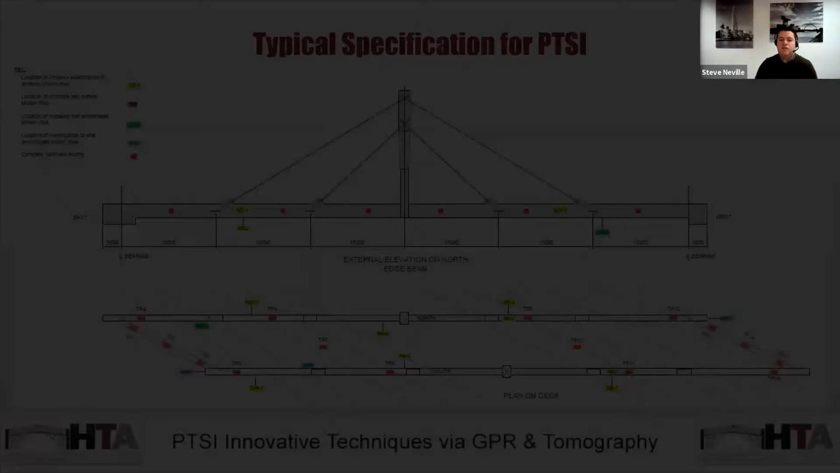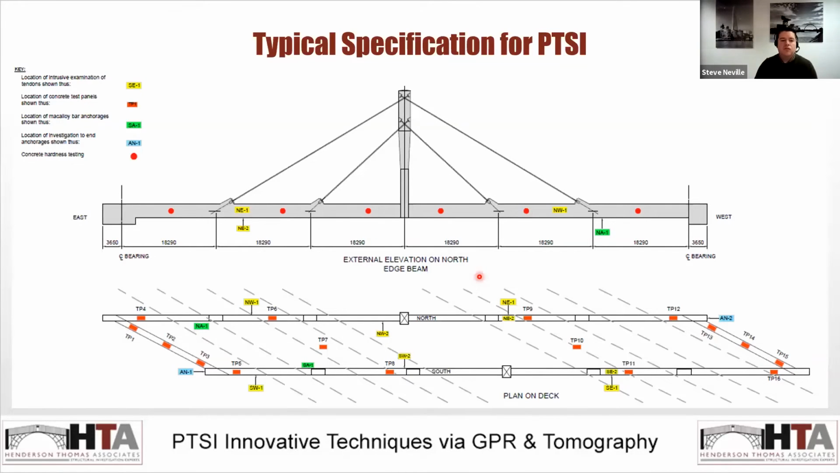So this is a typical specification drawing that we might receive from a client. It's got other testing procedures such as Schmidt hammering, concrete test panels, but in yellow here they've highlighted critical locations. This is two post-tension parapet edge beams and a cable stay structure. So they wanted us to go in and open the ducts up and look inside to actually see the quality of the strands and whether they're grouted or voided.